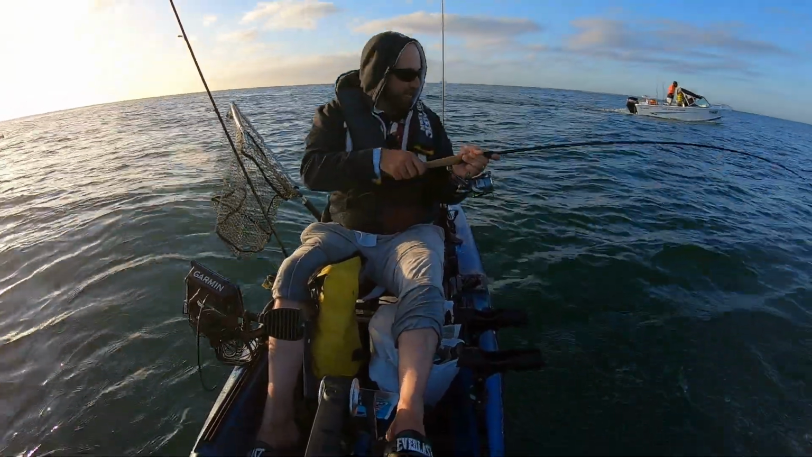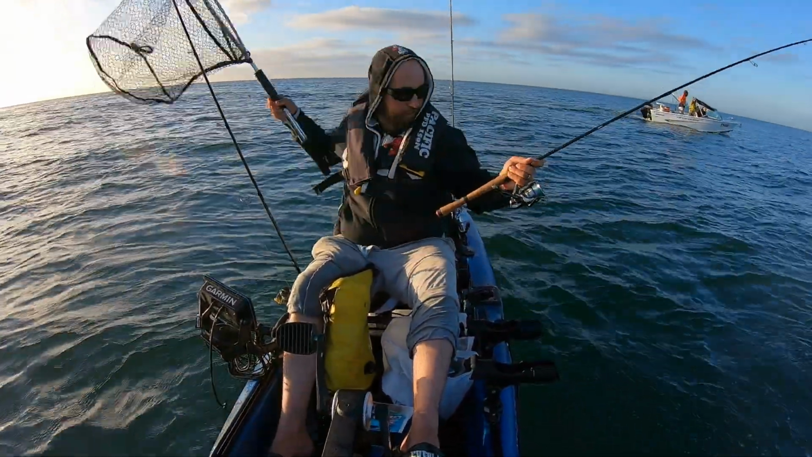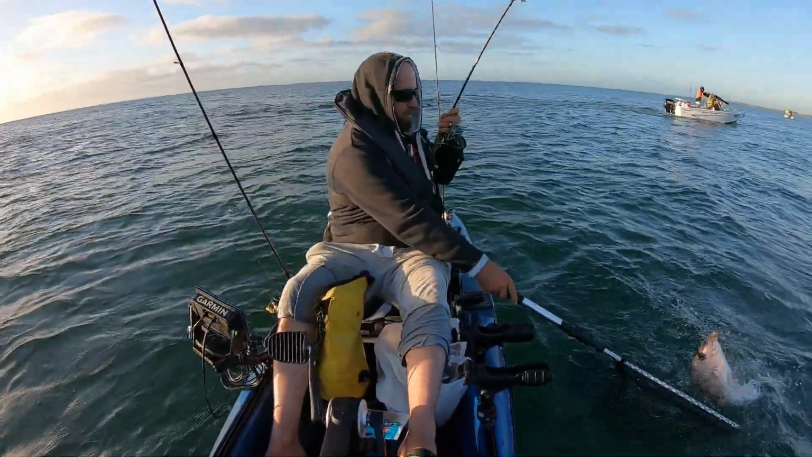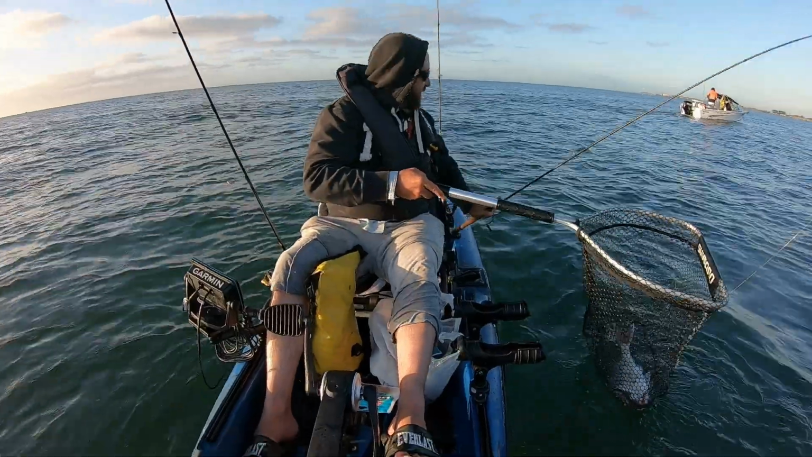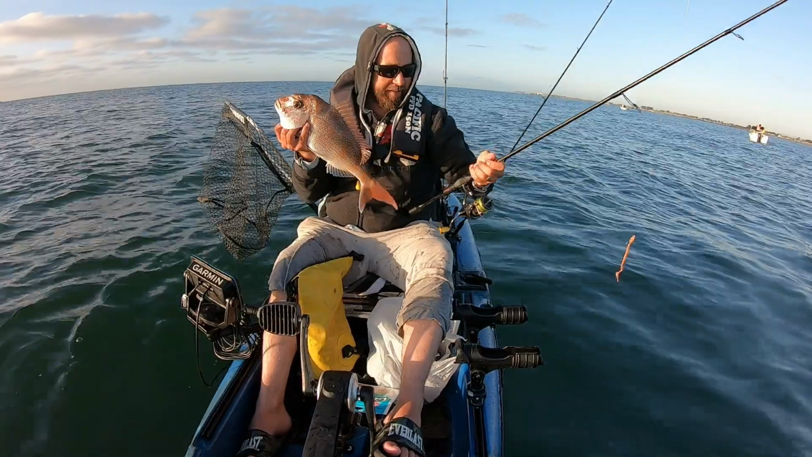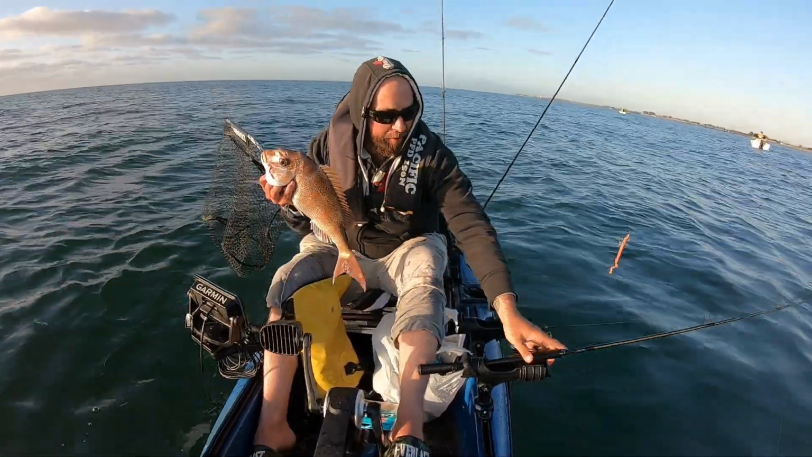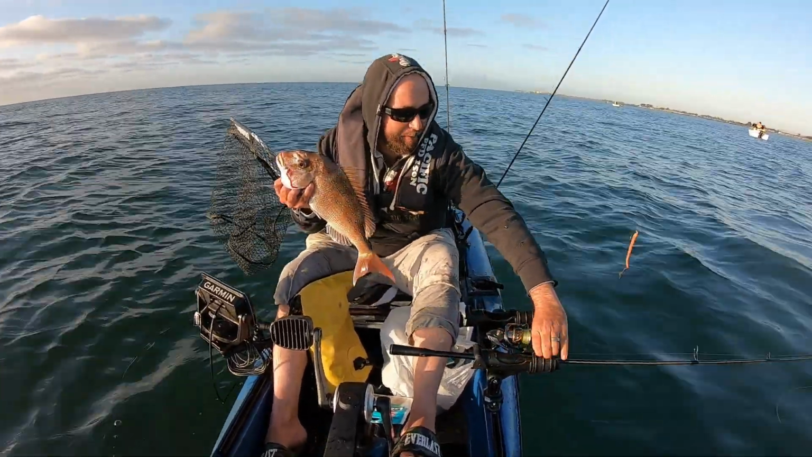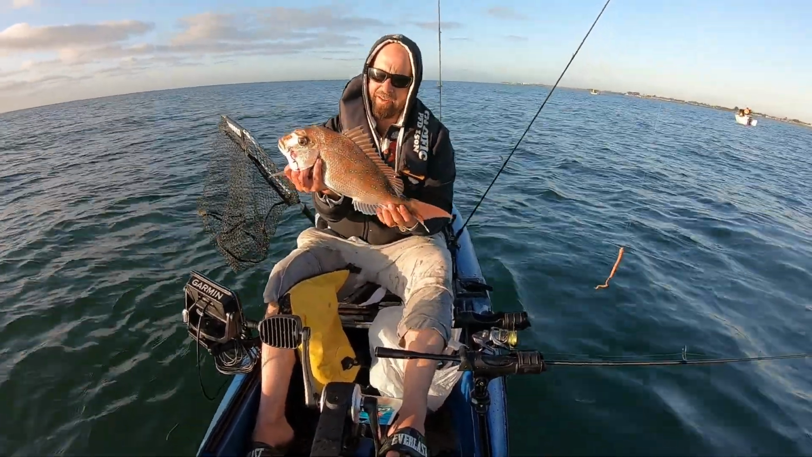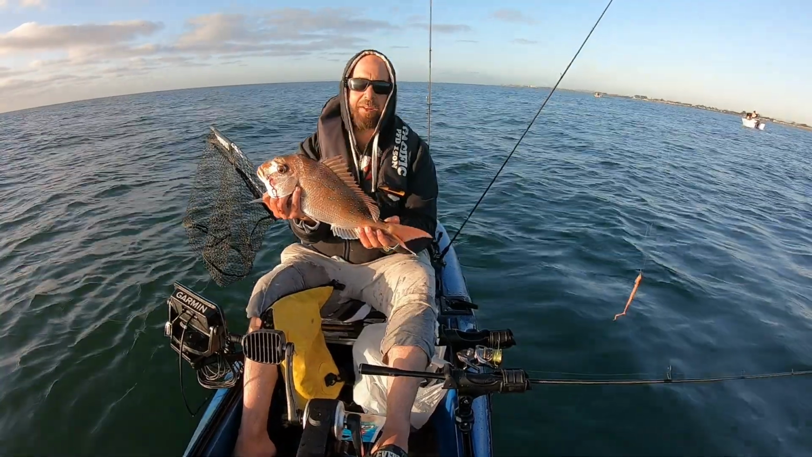Alright. There we go, on the board this morning. Alright guys, so we're on the board this morning now with this lovely snapper. Just going to put this rod in the holder and lock it off so we don't have a repeat of the last trip. But yeah, it's a good fish to start the day. It's probably around that 50 centimetre mark or so.